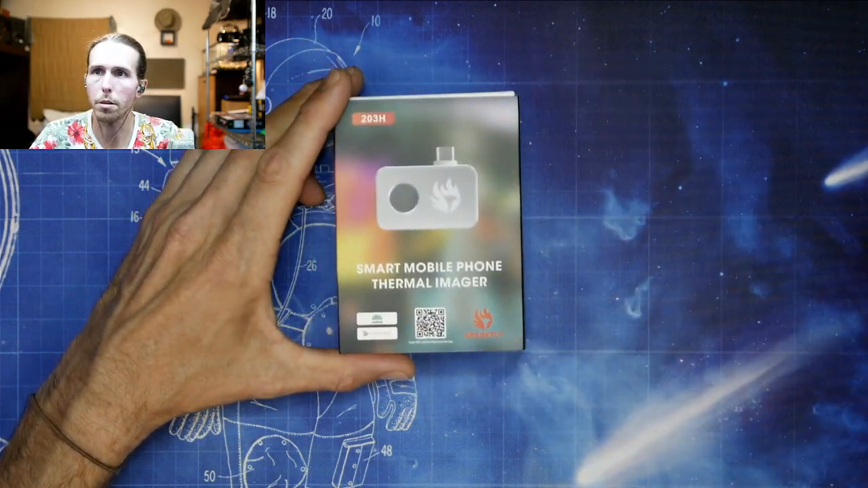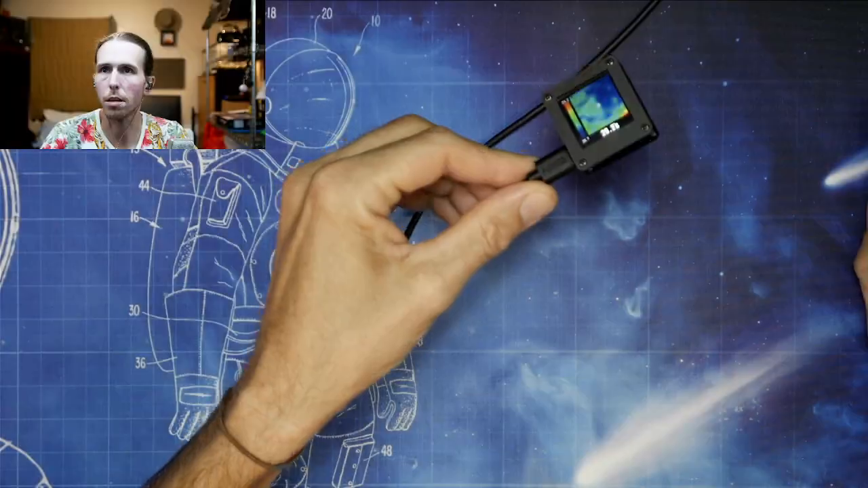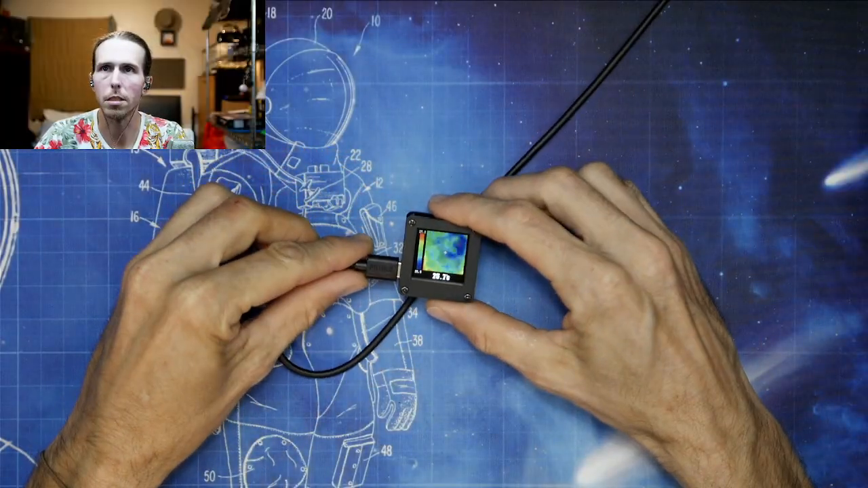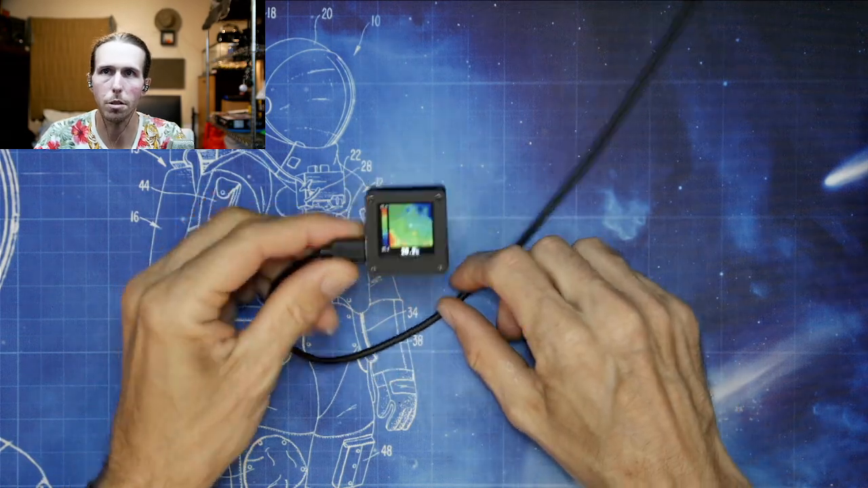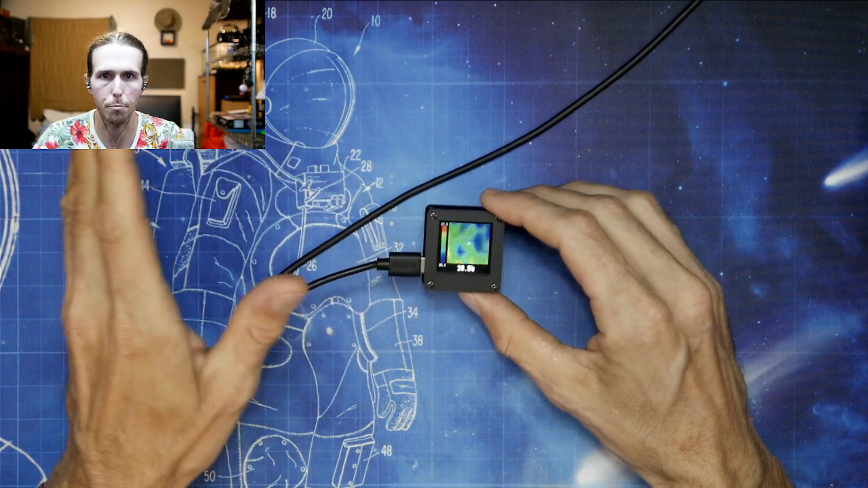So before we look into that, I just wanted to talk to you guys real quick about thermal cameras. What are they used for, and what can you do with them? So a thermal camera detects temperature. We can take a look here. This is a little cheapo. This is the cheapest thermal camera that you can get, like bar none.